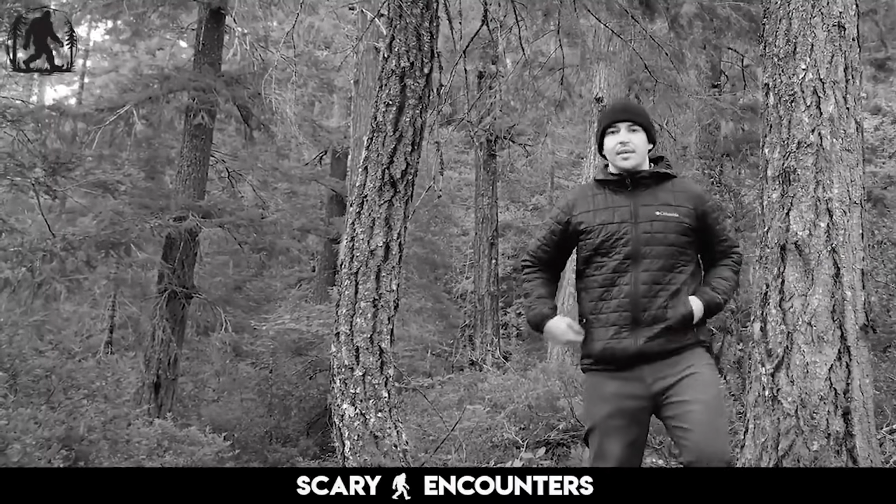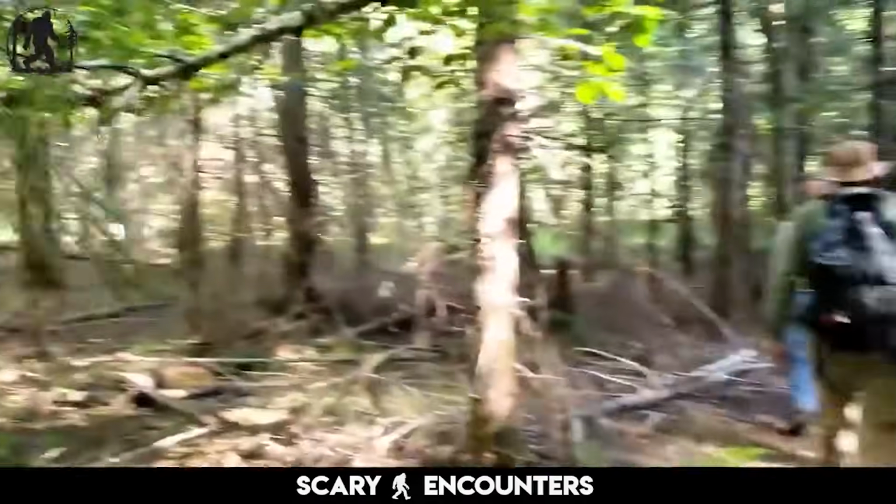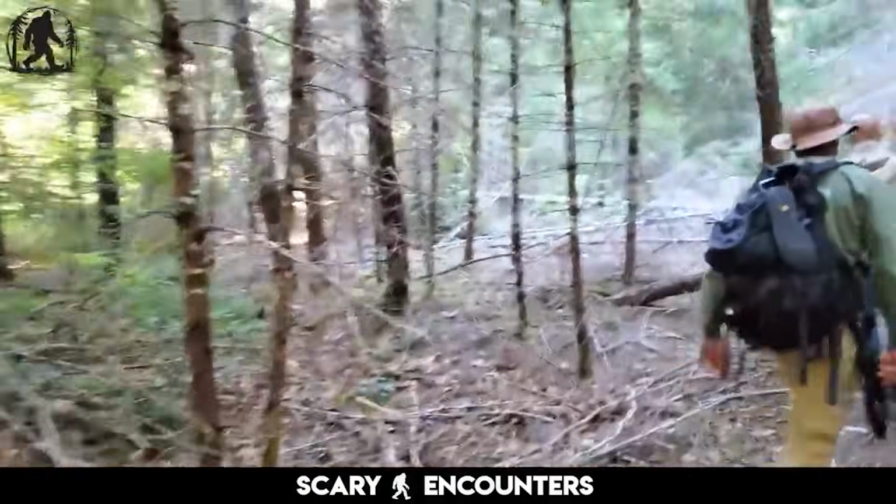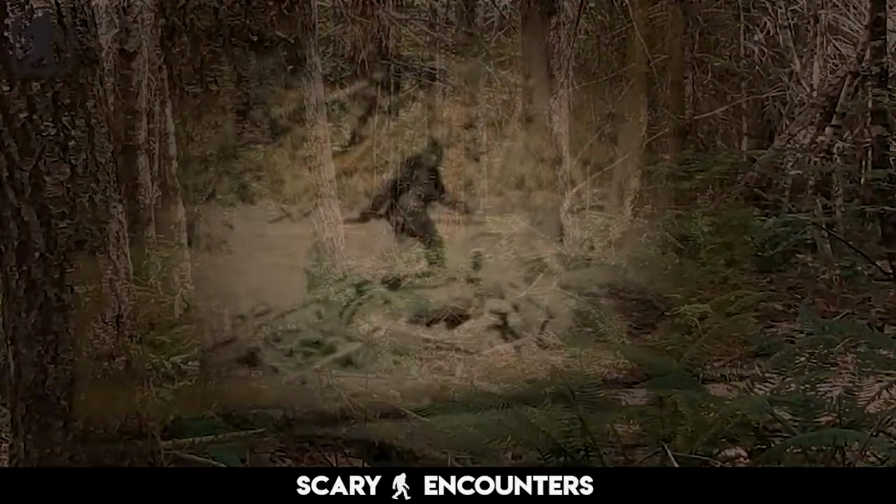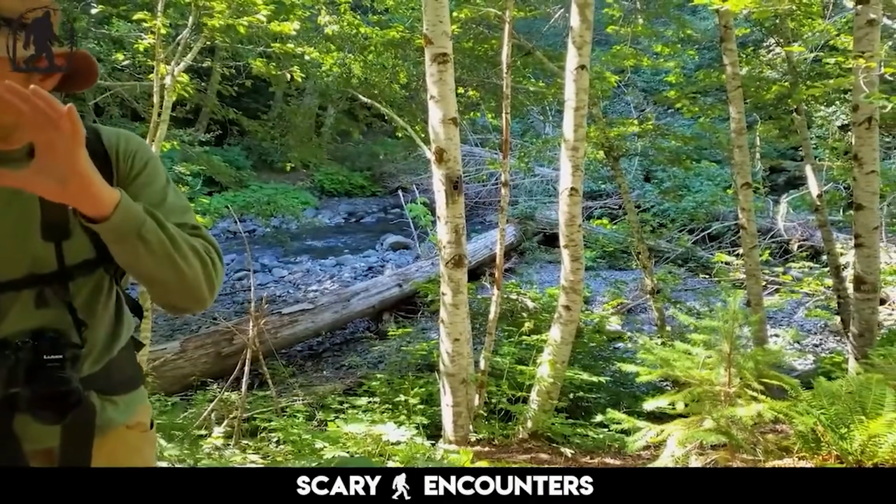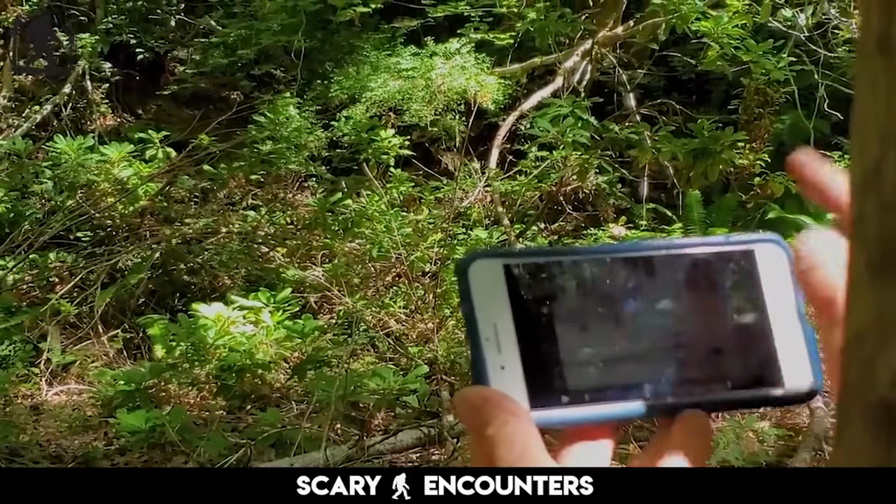Bluff Creek still holds its secrets. The footprints, the film, the stories. They all point to something existing in these woods, something that continues to evade discovery. Whether it's an undiscovered species, a lost primate, or something beyond explanation, one thing is certain: the search is far from over. Could something still be moving through these forests, hidden just beyond the firelight?